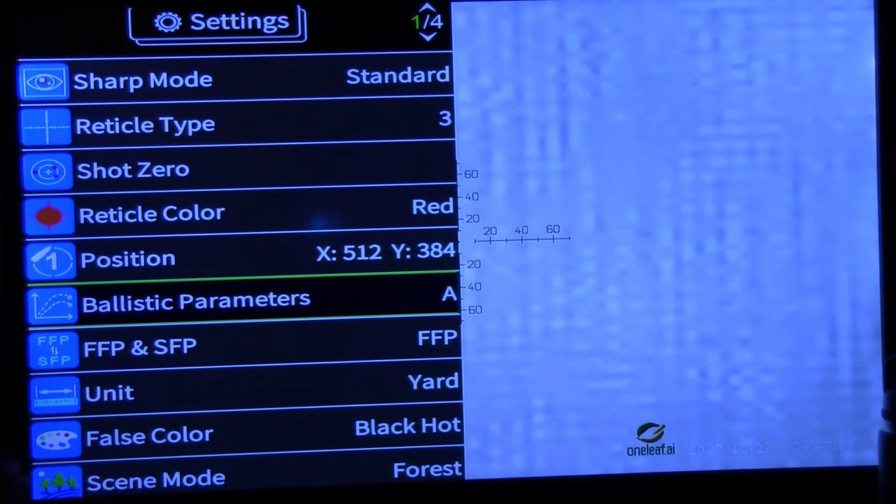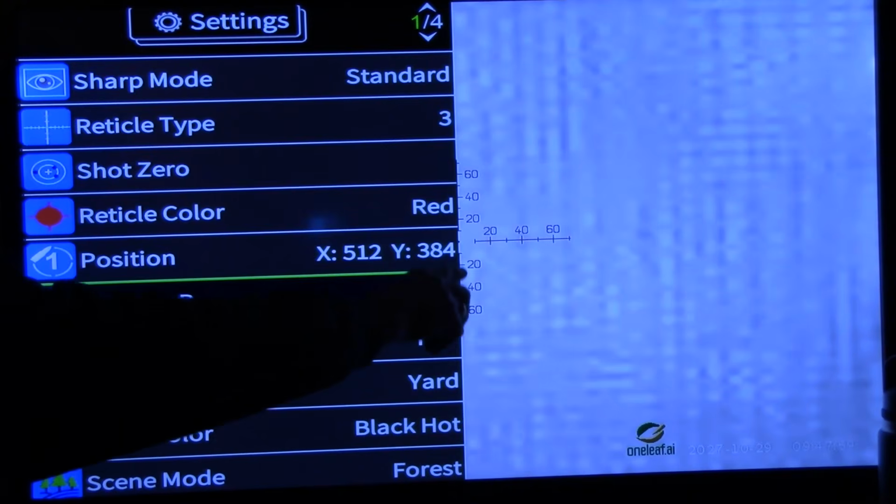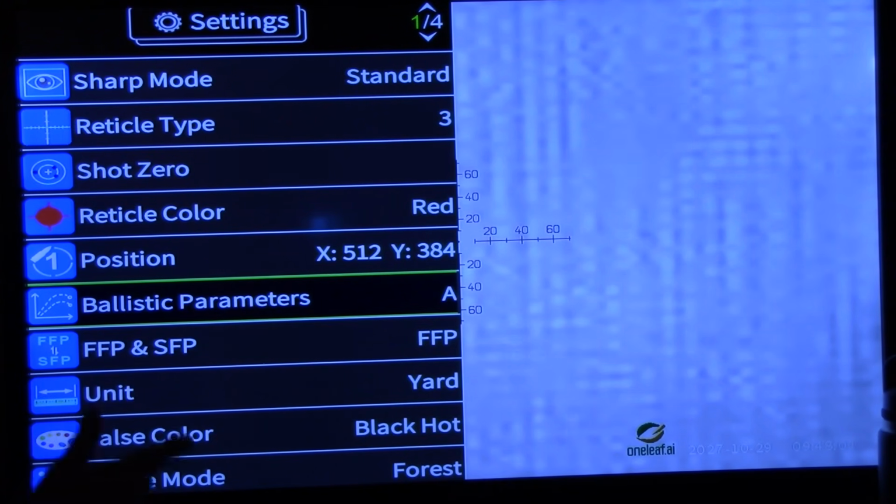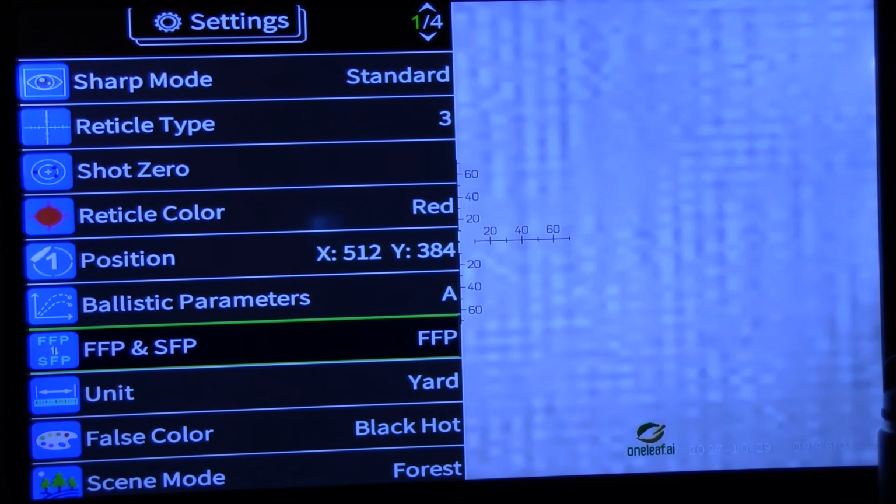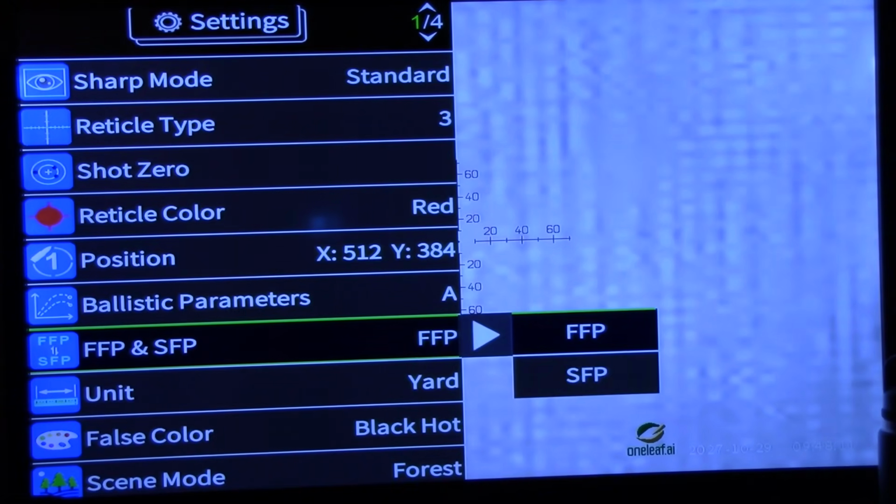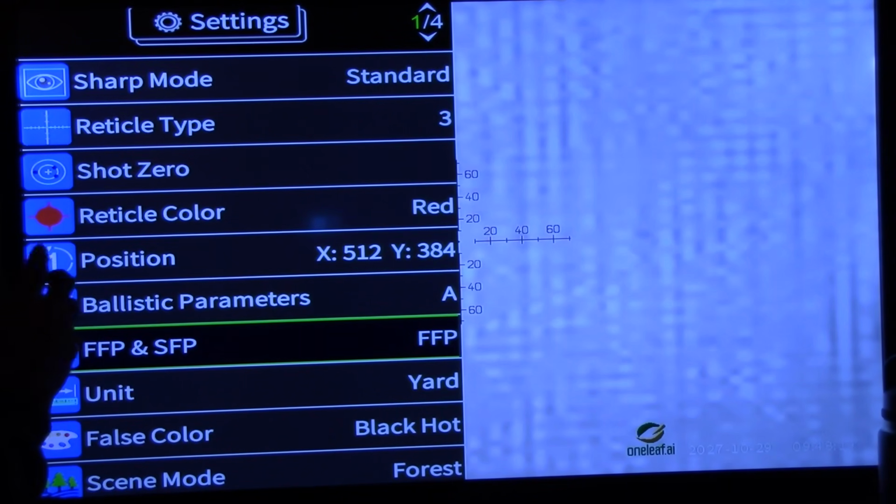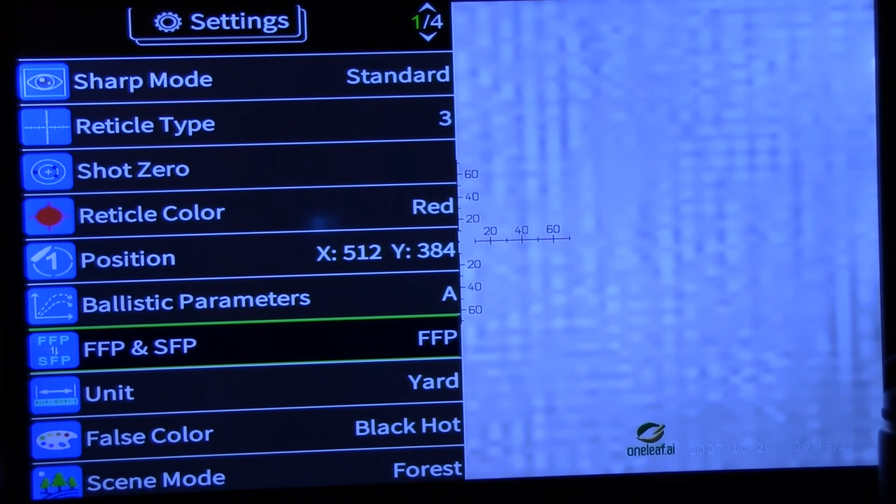When you have the laser on, the point of impact or the point of aim will change on here as the target gets farther out. That's something we're going to monkey around with later, but not too much right off the get-go. First focal plane, second focal plane. That's a pretty good one too. I leave it on first myself. As you're zooming in, if you want to see something, your reticle gets bigger with the magnification.